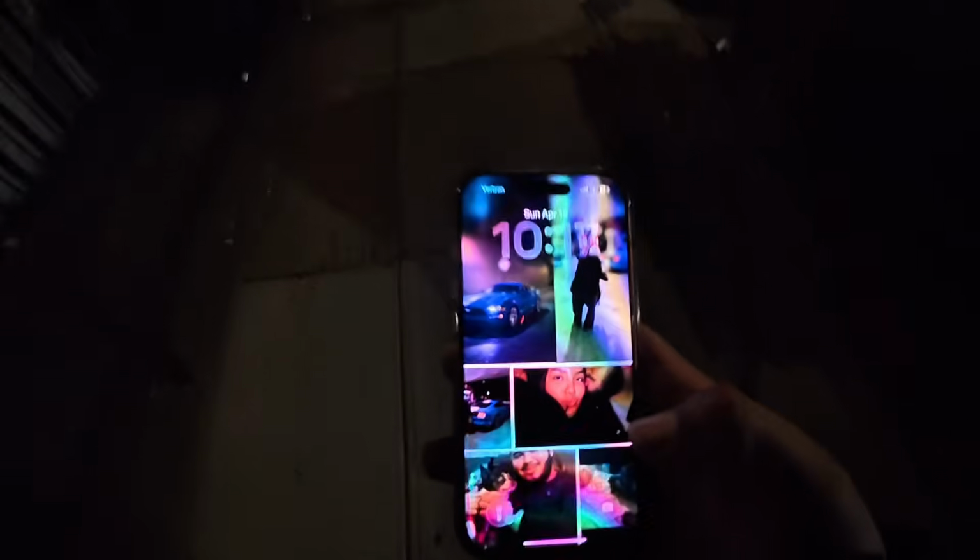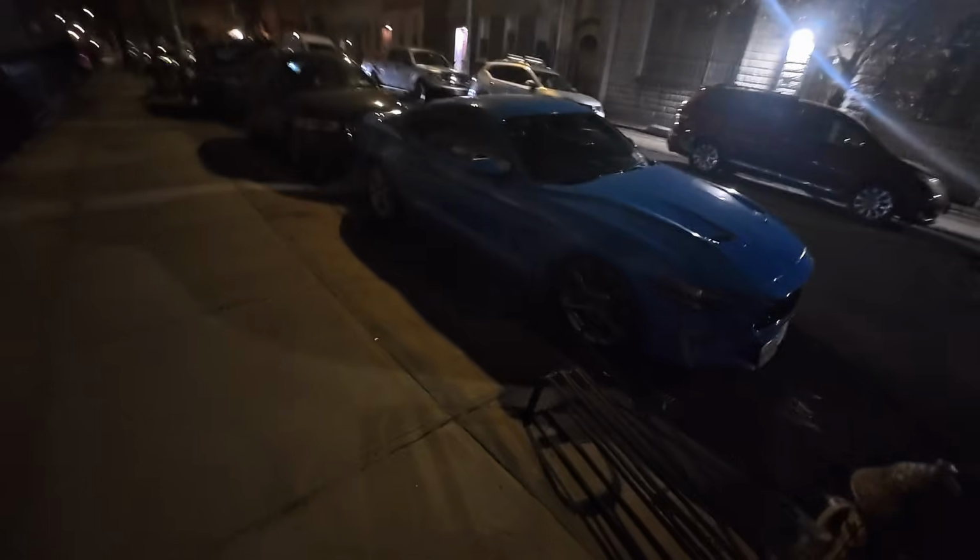Alright guys, it's currently 10:17 and I have to go to work right now. Currently running late, so I have to be there by 11. So let's hop in the Mustang. This cold start is about to be really nasty right now, I'm not gonna lie.